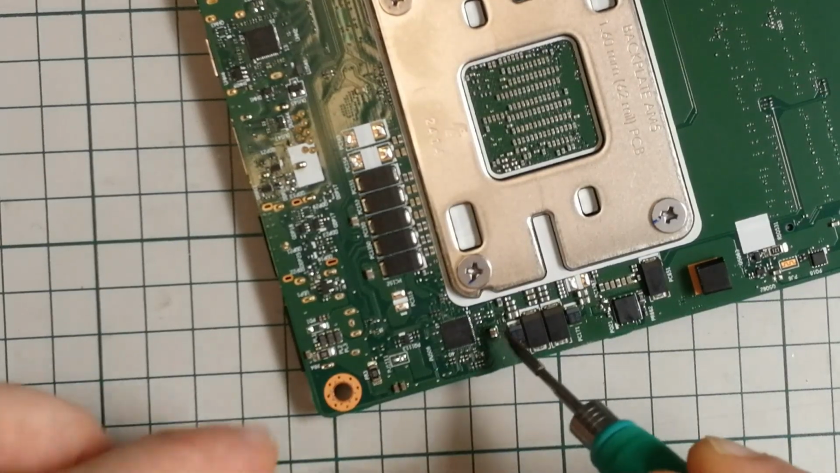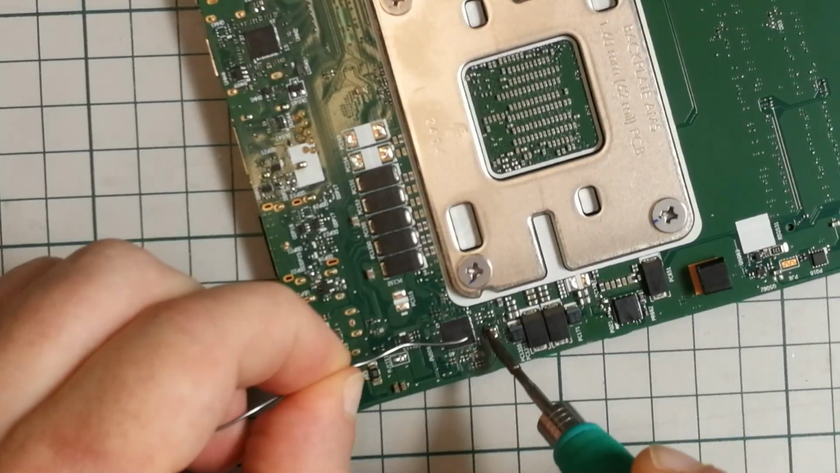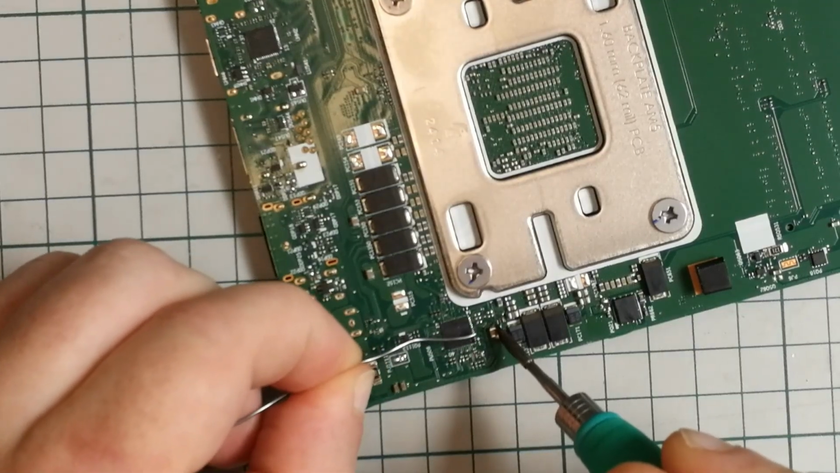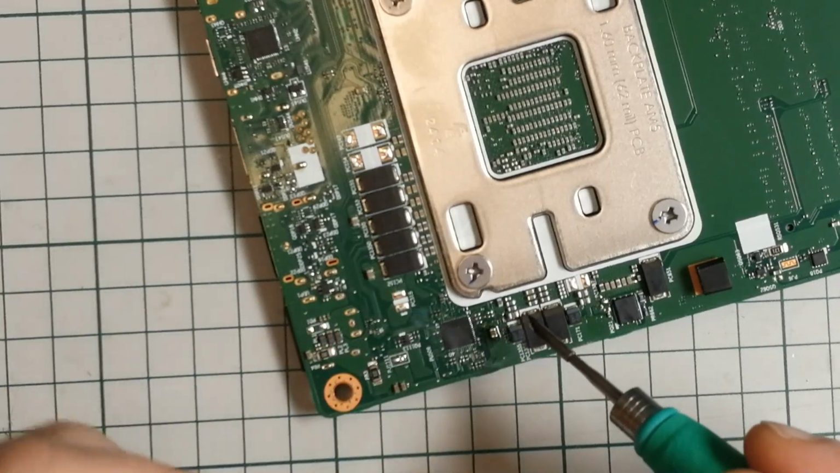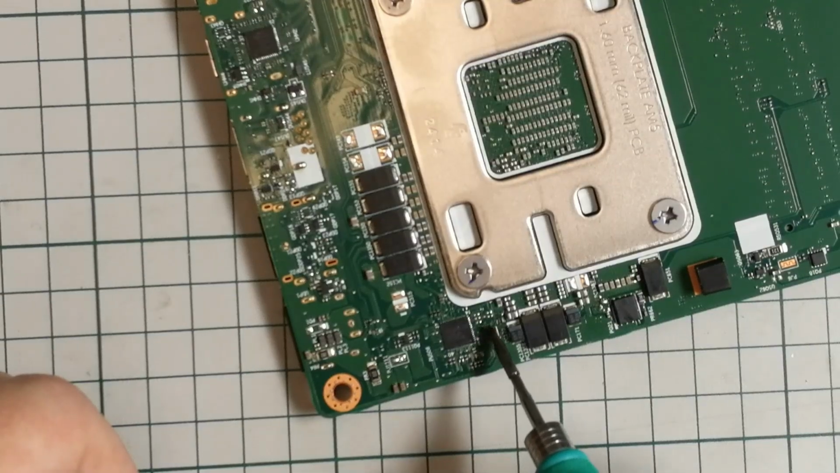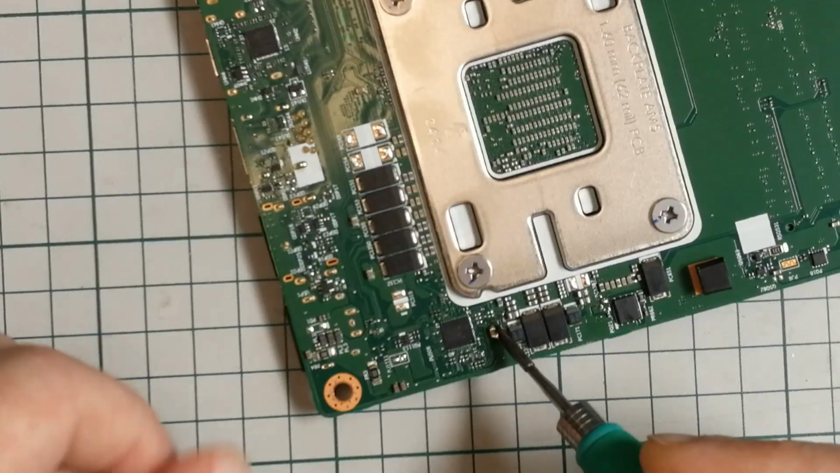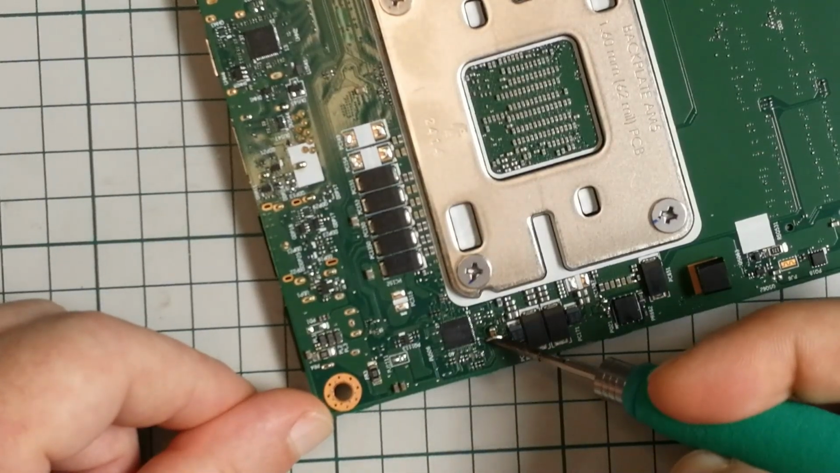I'll just put a bit more flux here. I mean, solder. This is leaded solder. It should make everything somewhat easier. But it just doesn't. Yeah, this is so weird. Come on, buddy. Well, doesn't want to.